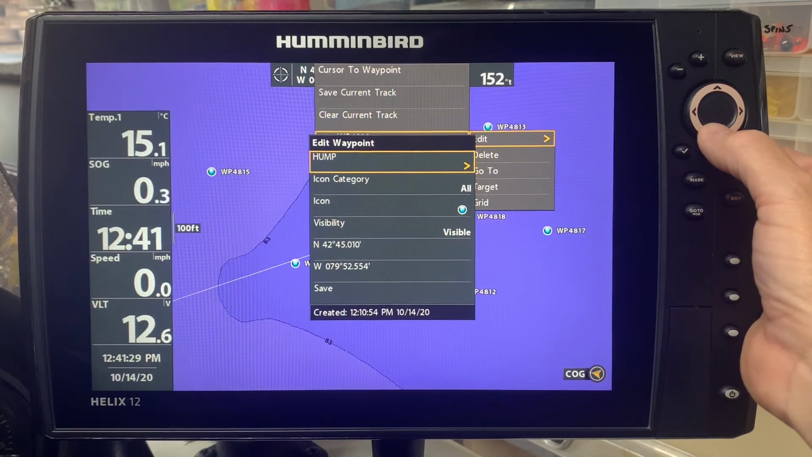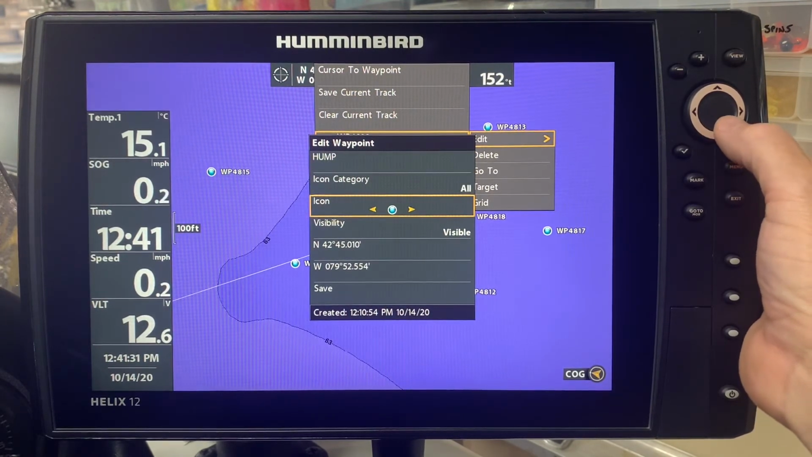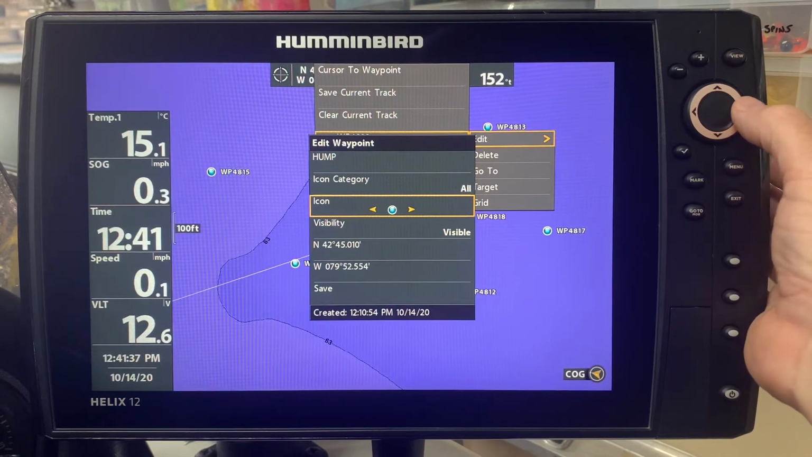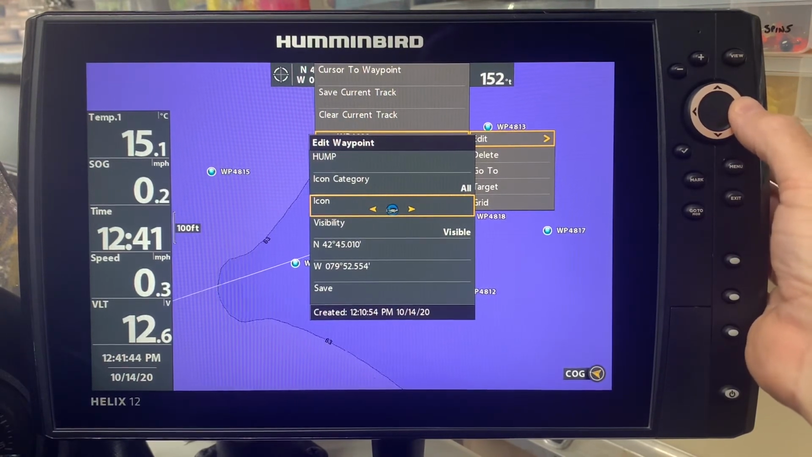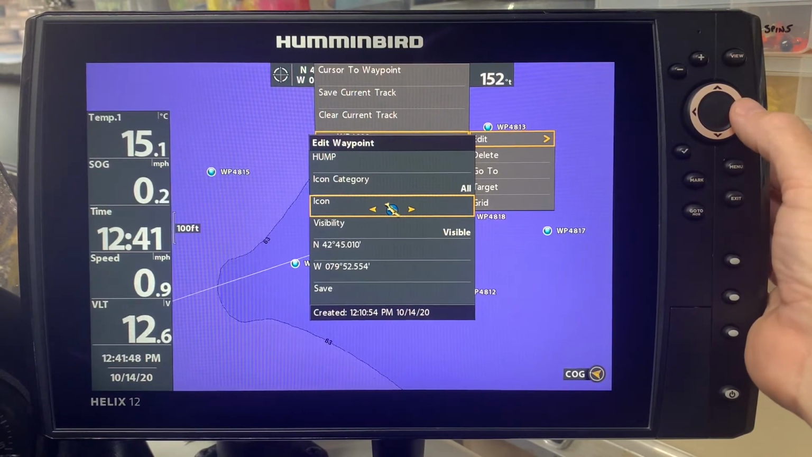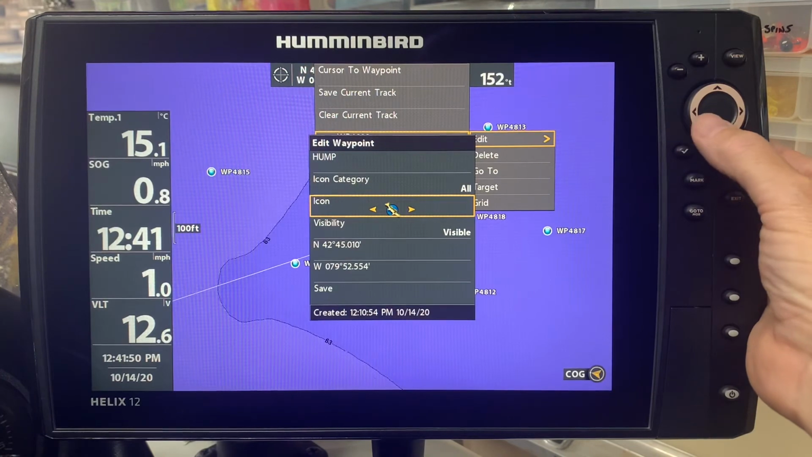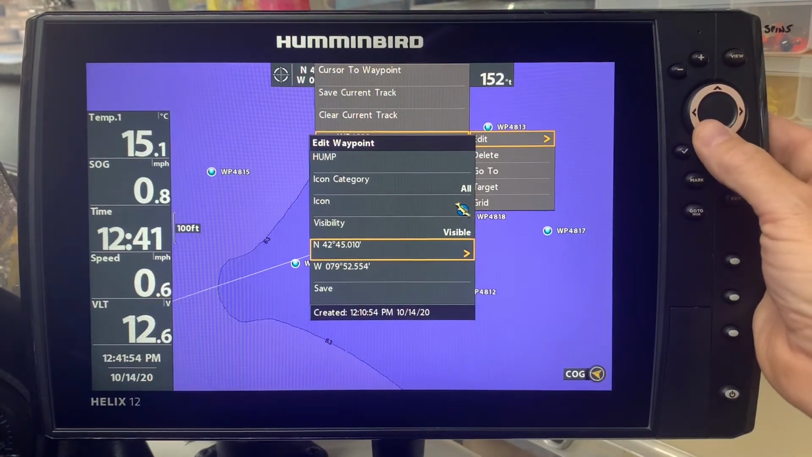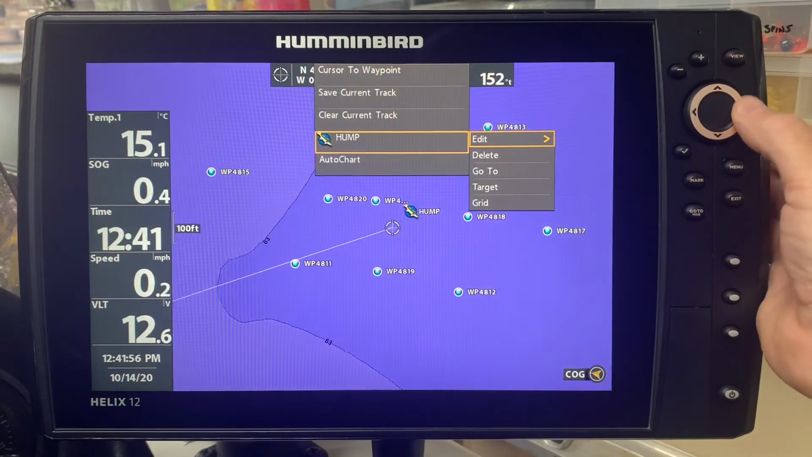But let's say that I want to get a little bit more specific and I want to get rid of my sea of blue. Now I can go through different icons by simply scrolling through. I might change it to a yellow dot. In this case, this is pretty deep water and it's a walleye spot. So there's an actual walleye icon, and you can see the little white tip of the tail. And then I'm going to go down and save that.